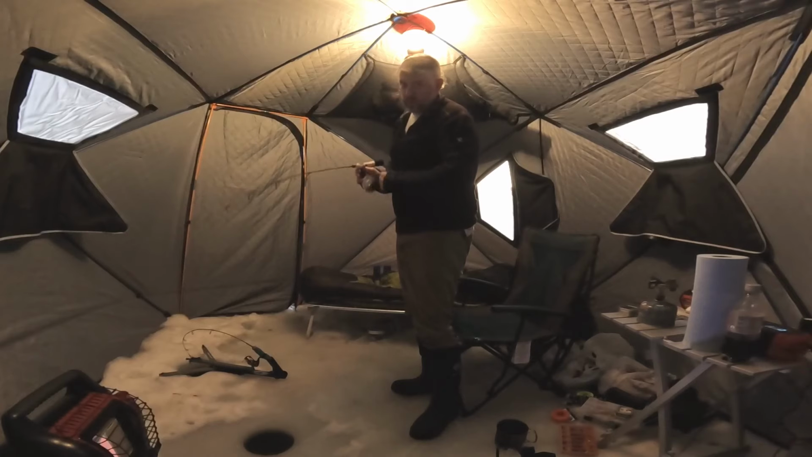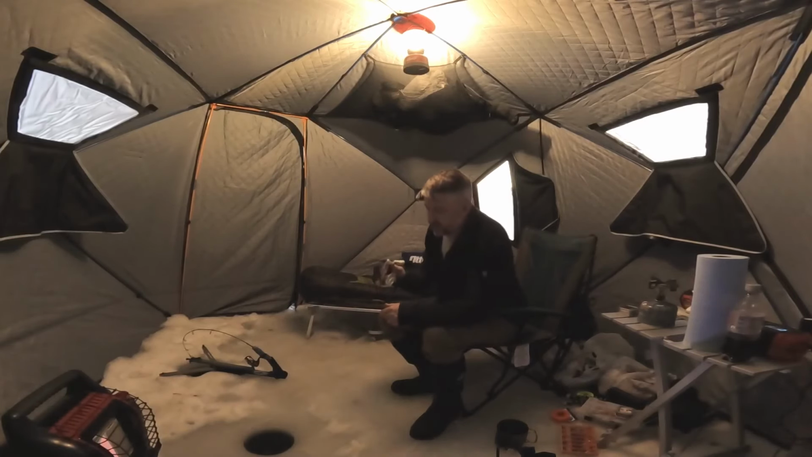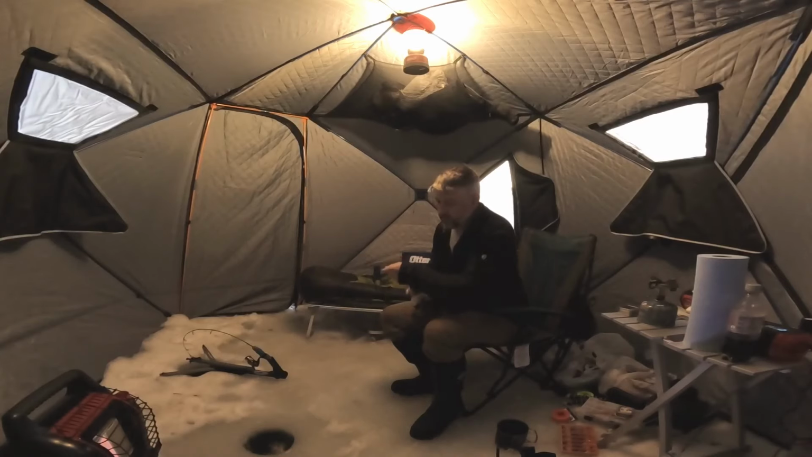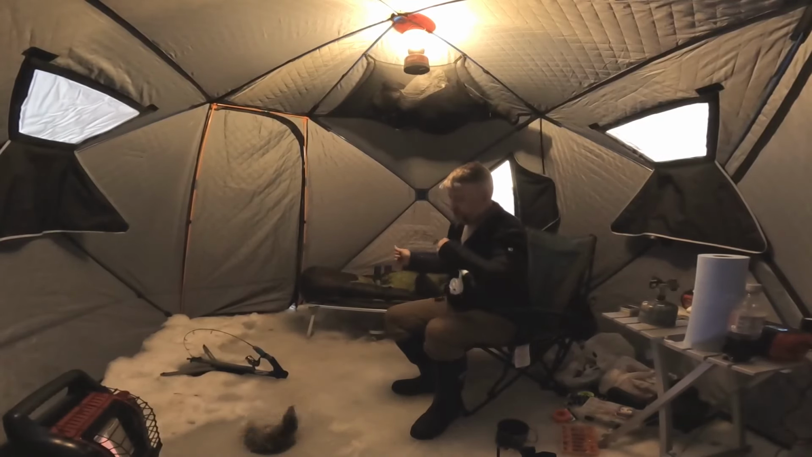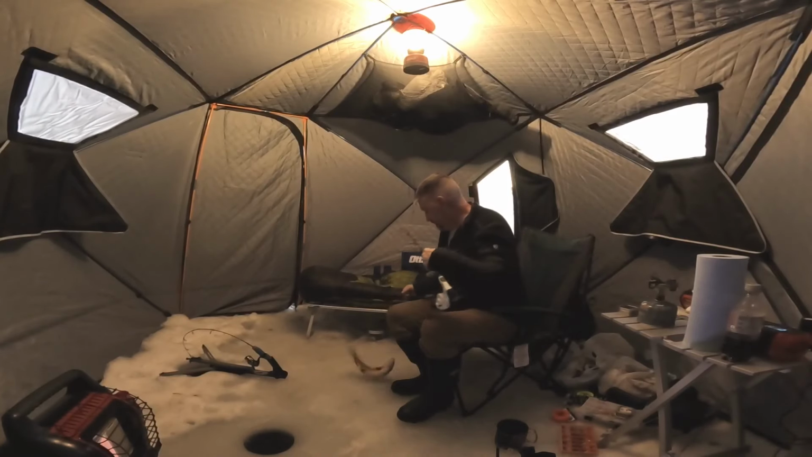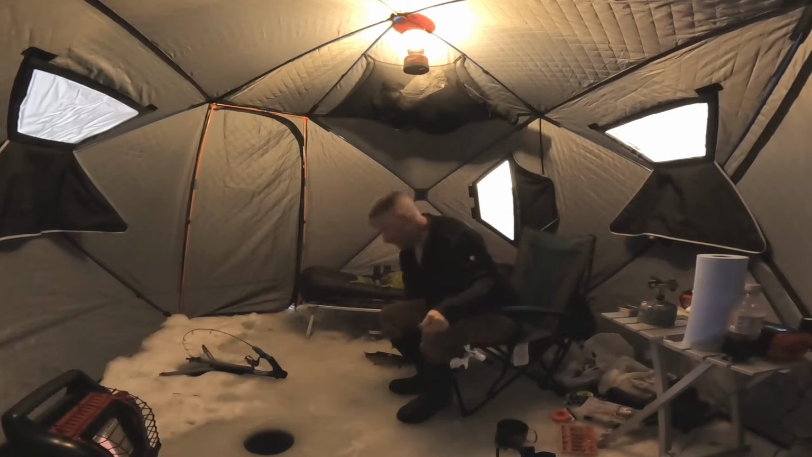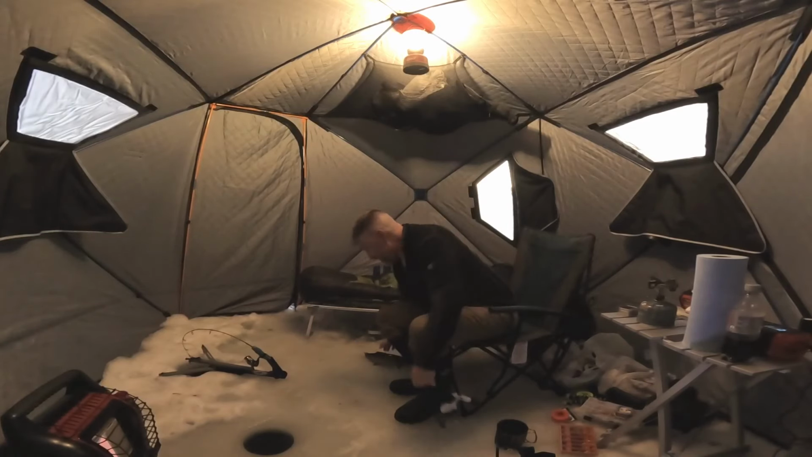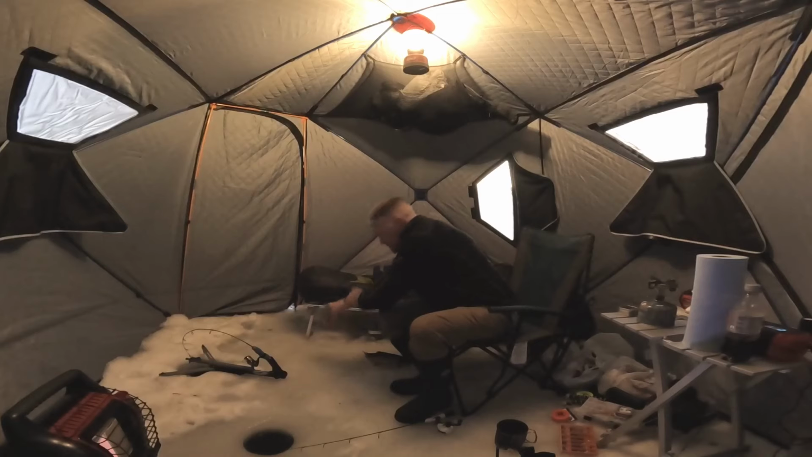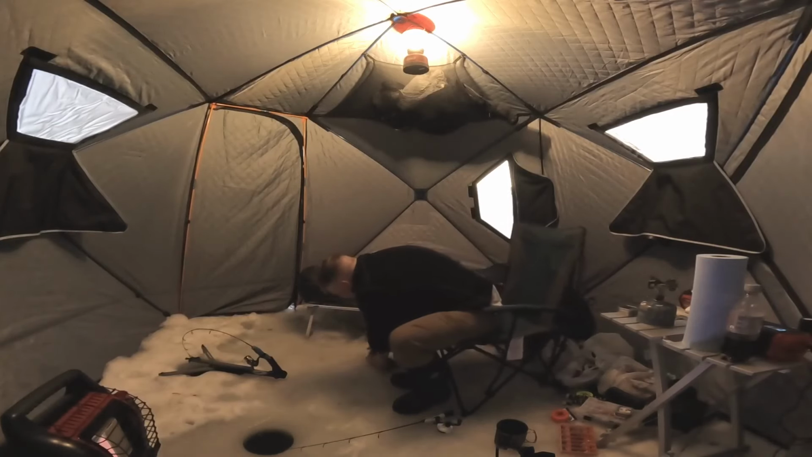I was using whole mealworms, and I switched over to half mealworms. Yeah, that's awesome. And they're just tearing it up. They wouldn't touch it as a whole mealworm, but as a half, they're just tearing it up. This is my second fish this morning. I didn't get the first one captured on film.